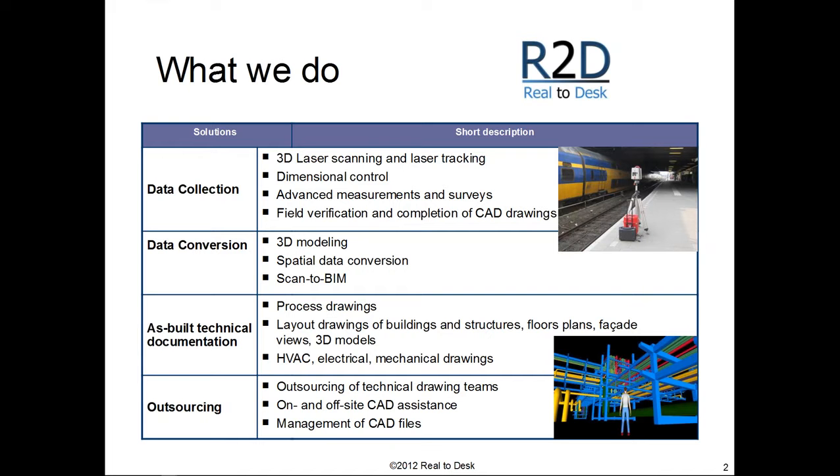We are doing projects in all industries: petrochemicals, chemicals, architectural, shipbuilding, etc. We are doing dimensional control, we are doing as-is documentation, etc. So actually what we do, we gather data on site and then we process that data to a specific format or a multitude of formats based on the client request. That might result in 3D models, in 2D layout plans, etc.